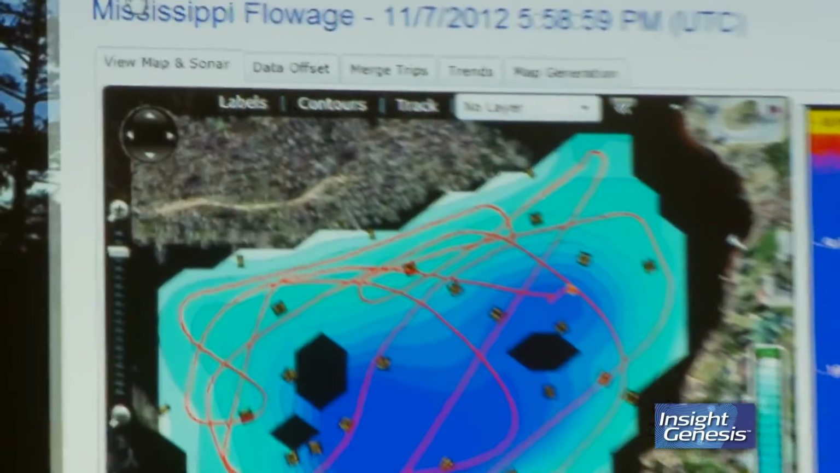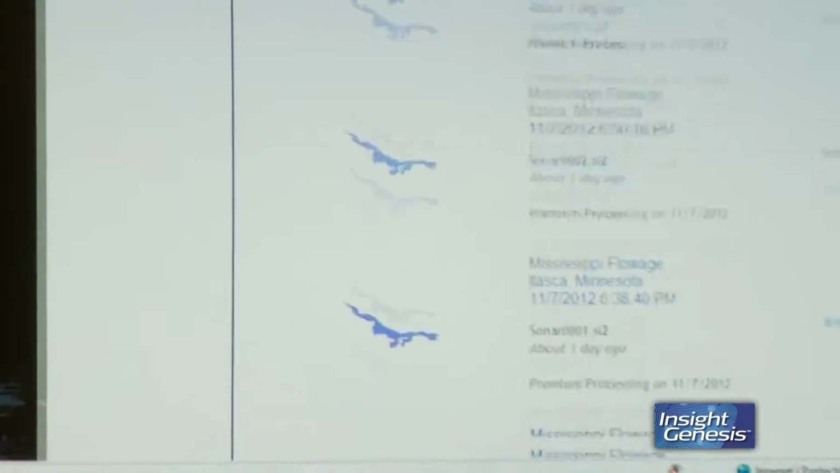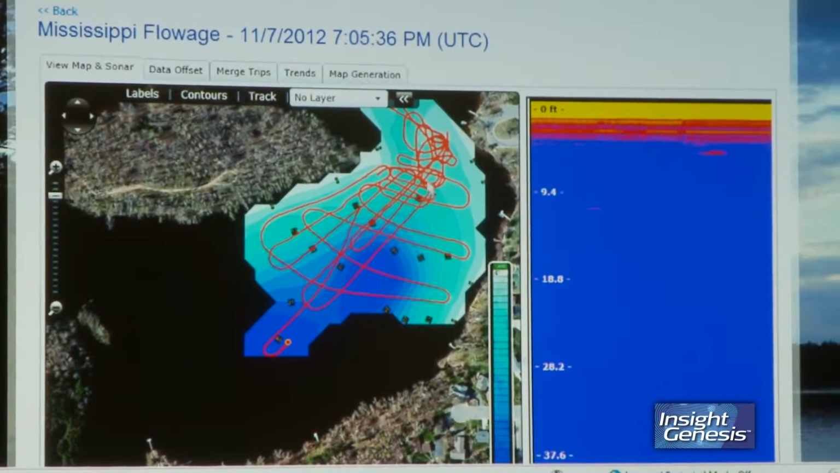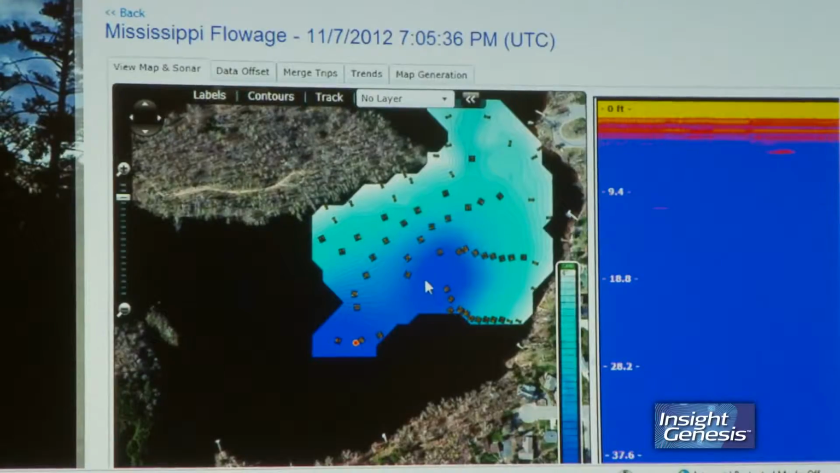Let's go back and look at where we did a deliberate survey. The nice part is it stores all of your logs. This is a detailed, deliberate map, and we're trying to do about 30 feet here. We went back and forth, we were perpendicular. Let's go into 1-foot contours and see how detailed that is. And let's zoom in on that.